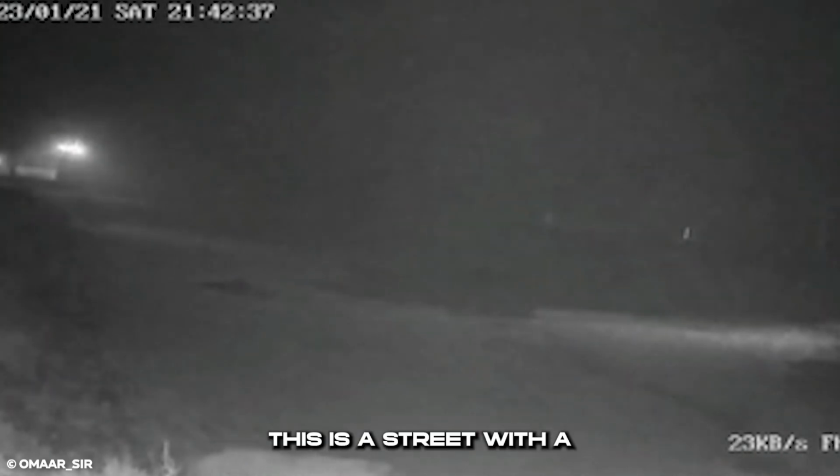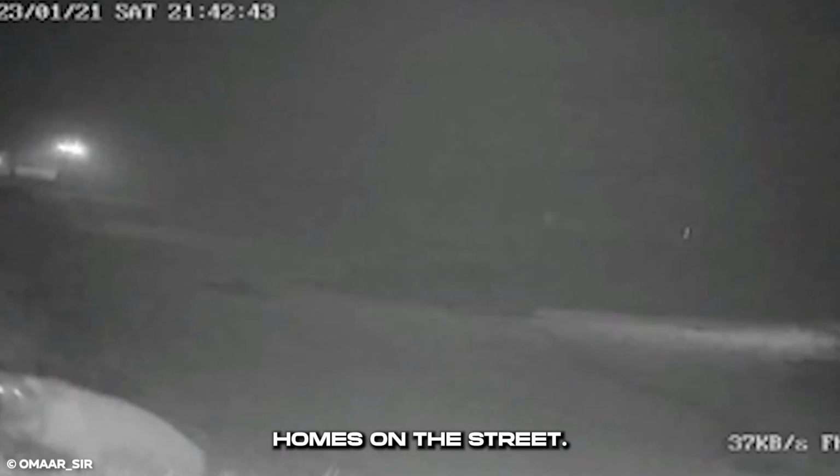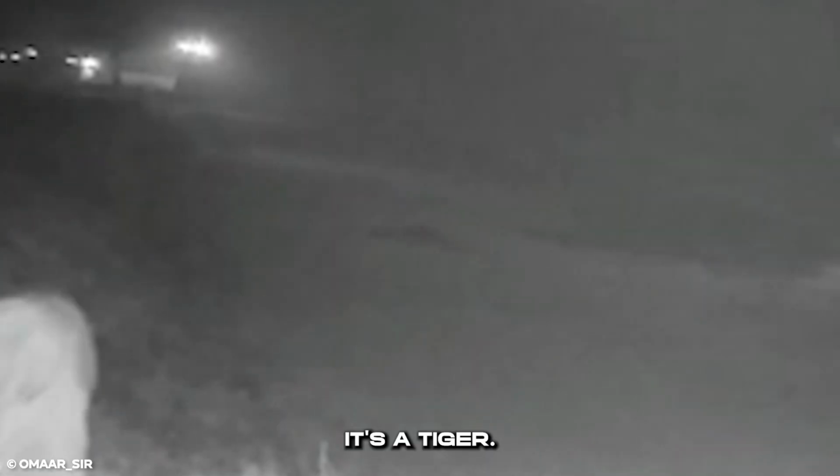This is a street with a trail cam set on a tree. Looking further, you will see lights from other homes on the street. Closer to the trail cam, an animal is creeping closer by the edge of the bush. The animal climbs up the side of the hill. It's a tiger. It stalks closer to the trail cam, still silent and menacing.